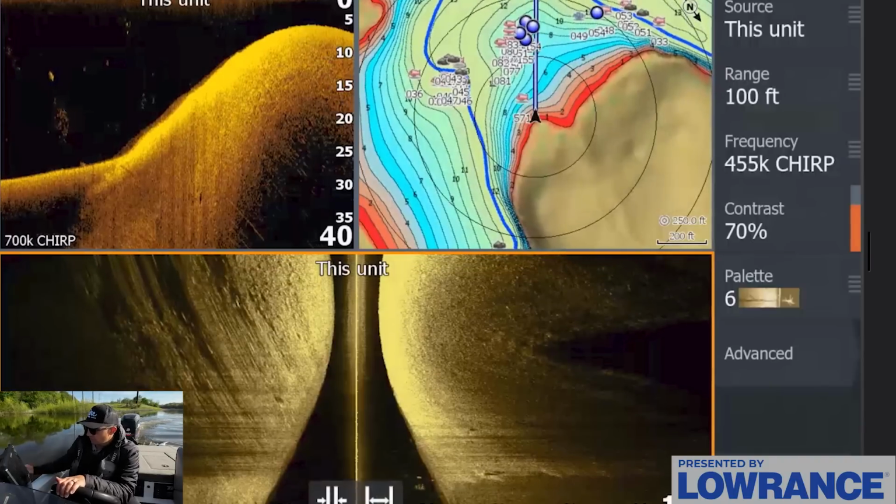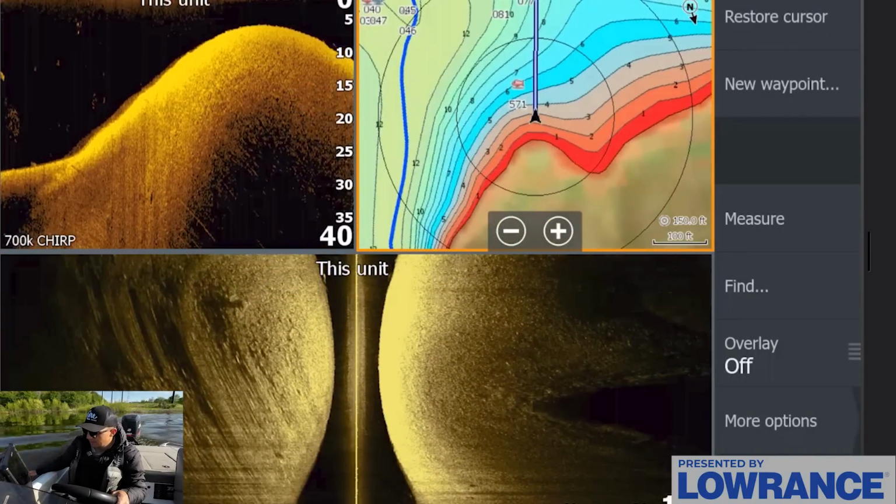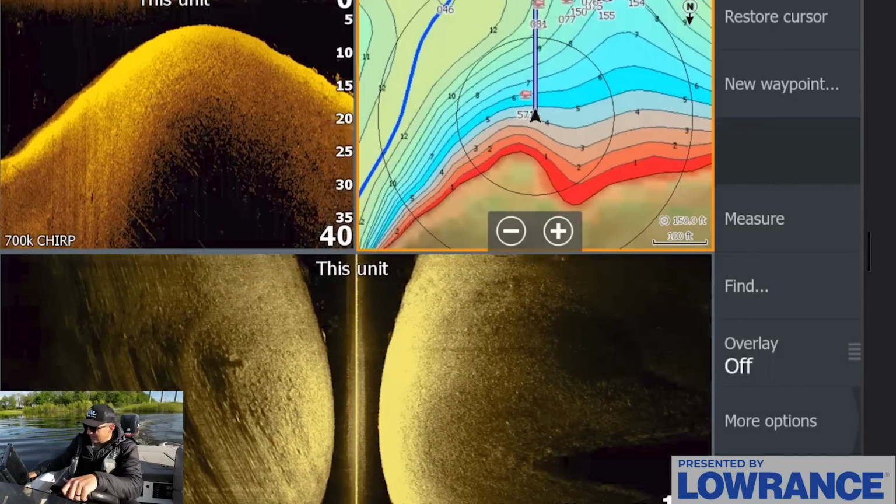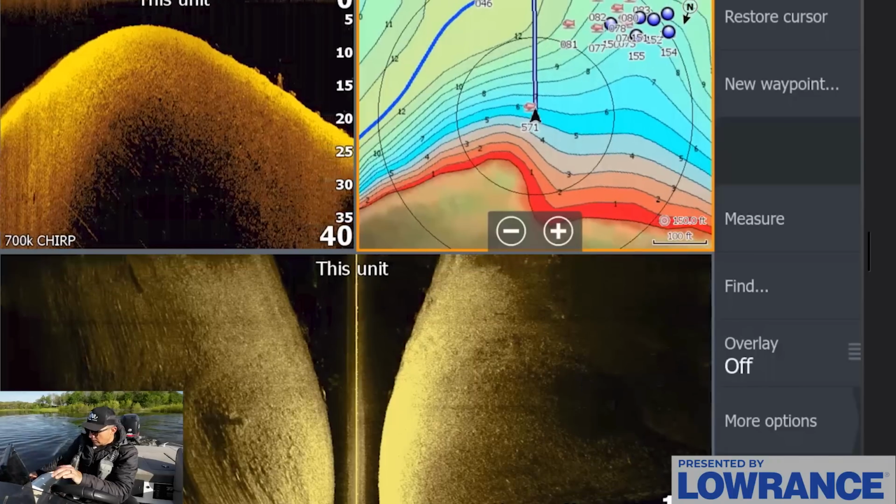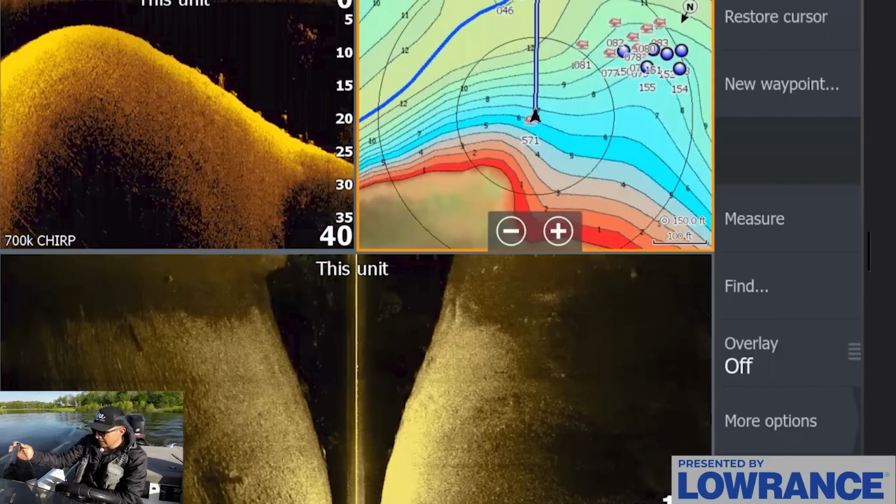I like this little harder bottom patch. This is the type of stuff I find a lot of fish setting up on. It's kind of an in-between. It's not really a deep offshore spot, and it's not really a ledge or anything. It's just a rounded-off point, and it looks like there's a bunch of fish stacked up right here. Yeah, we can see them right here.